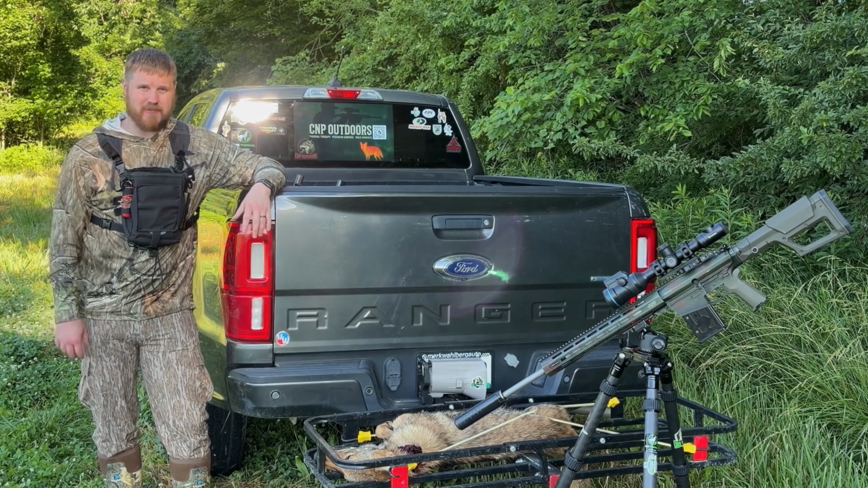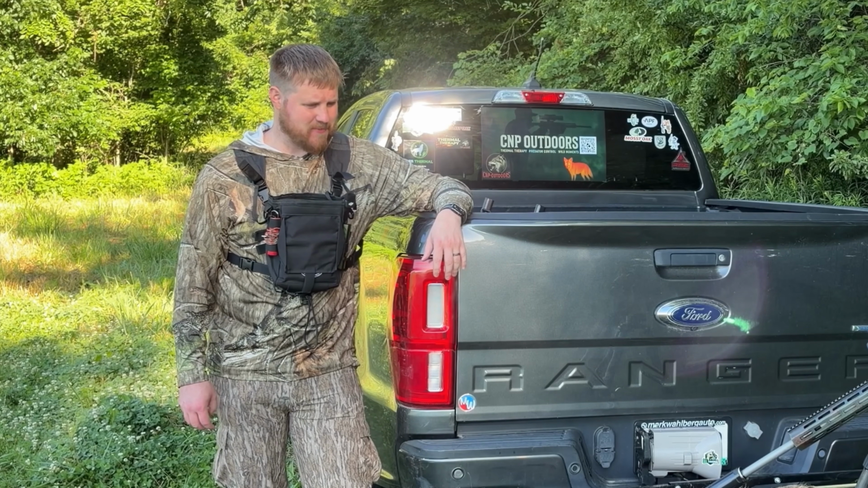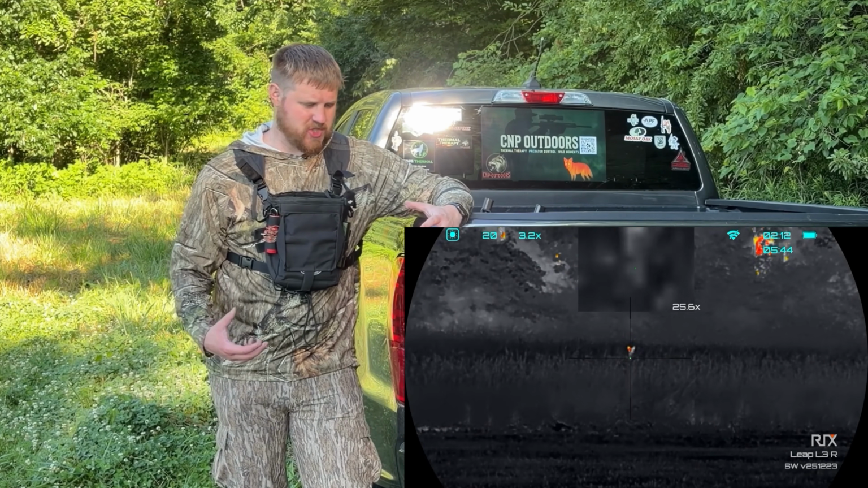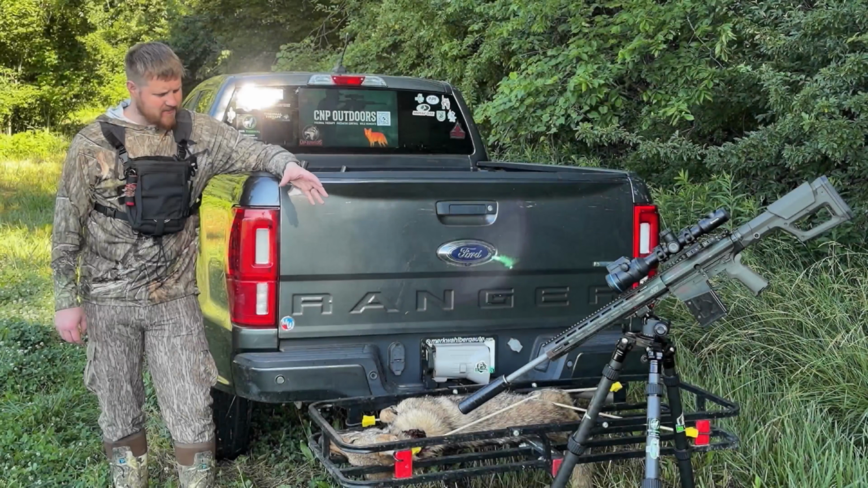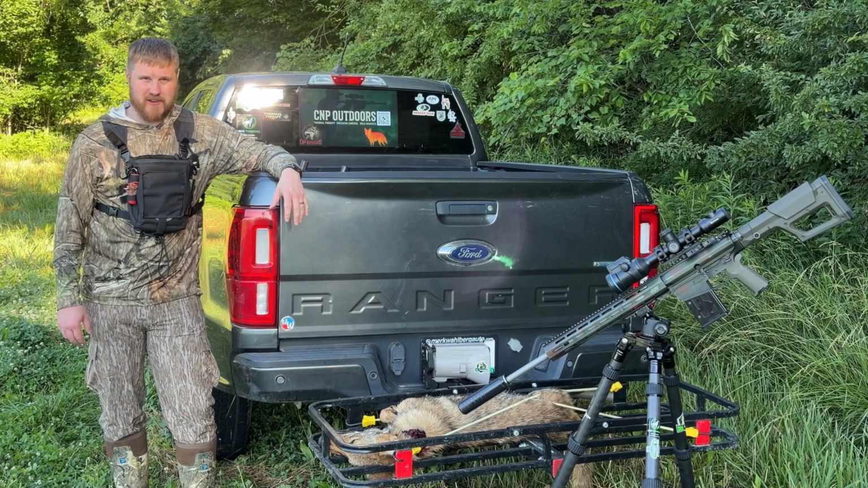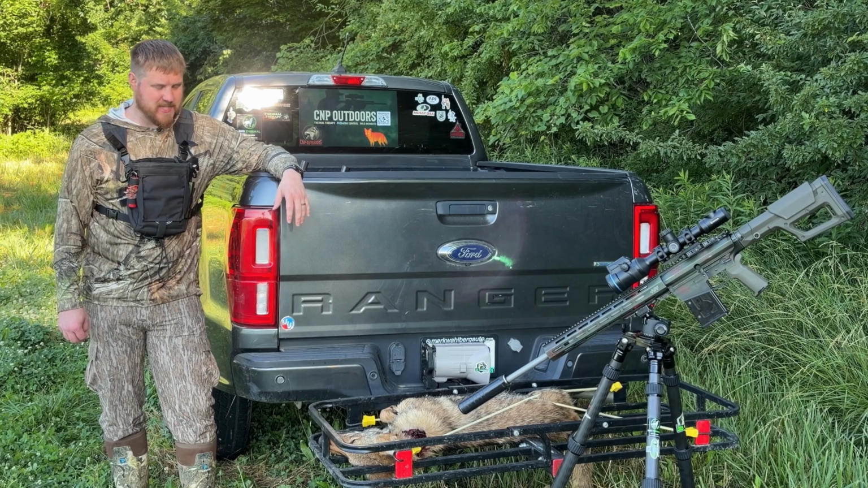Had fun doing what I enjoy. Got a neck shot on this one. I would guess probably maybe 60-ish, between 60 to 80 yards, I would guess. It's kind of a younger male, maybe coming up a little over a year or something like that, or possibly 2 years, but I think it's a younger male.